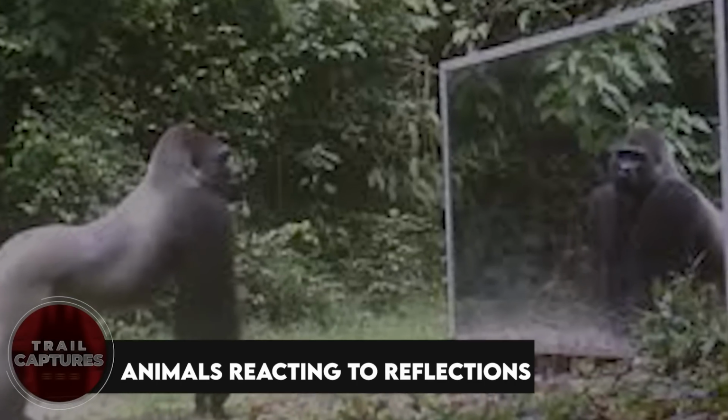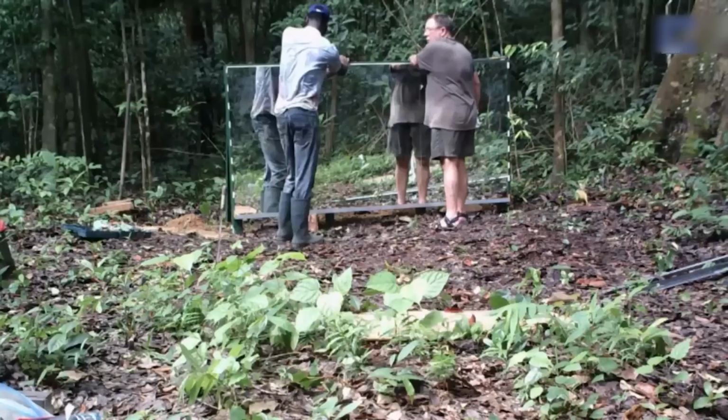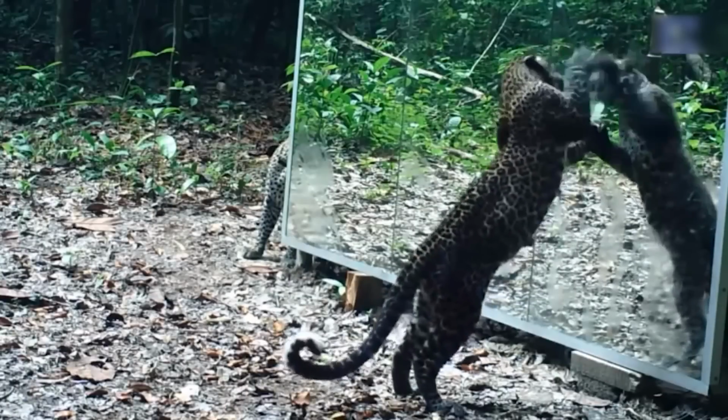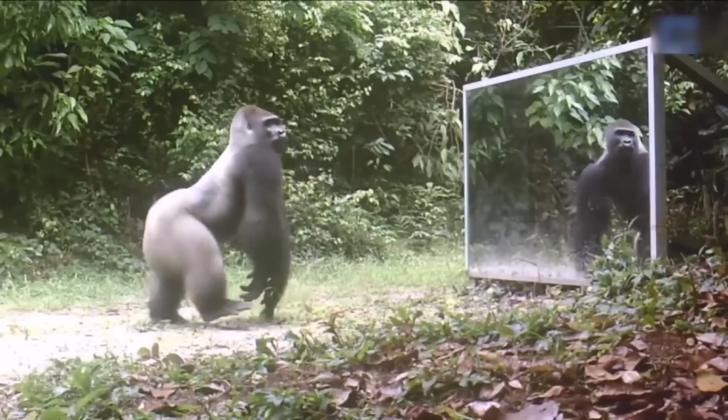Animals reacting to reflections. There was a French photographer who decided to set up a camera and a big mirror in the middle of the jungle. He wanted to see how the animals would react to their own reflections. And guess what? It turned out way crazier than he expected.